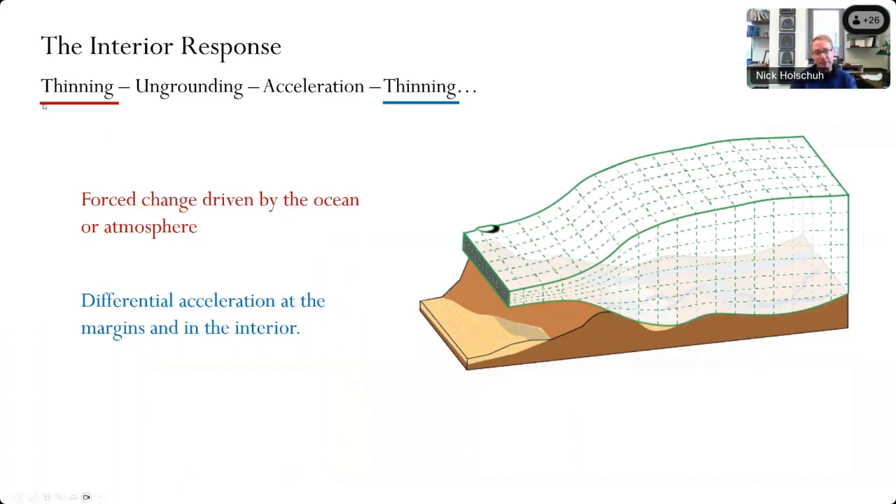So we have the component of the system that's forced by the climate. As the winds change the circulation of the ocean, we thin right at that grounding line. But then we also have the response, the differential acceleration at the margins versus the interior. As the margins accelerate, it causes the ice to stretch and thin, and it causes this positive feedback. But this part, the interior response, that is a product of all kinds of physical processes that are poorly understood.